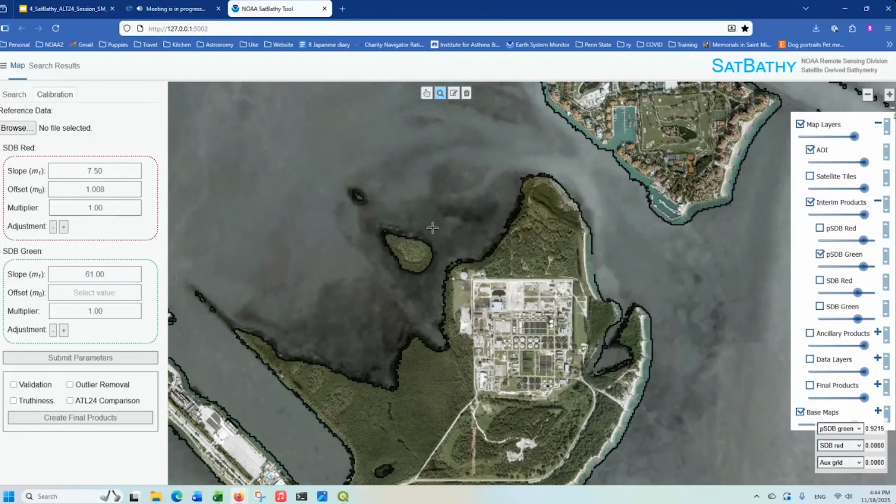You can usually pick from the same areas. The range through research for the PSDB green offset is between 0.85 and 0.95. That looks pretty good. Okay, so now that's filled into the offset, so 0.928. We're going to go ahead and submit the parameters.